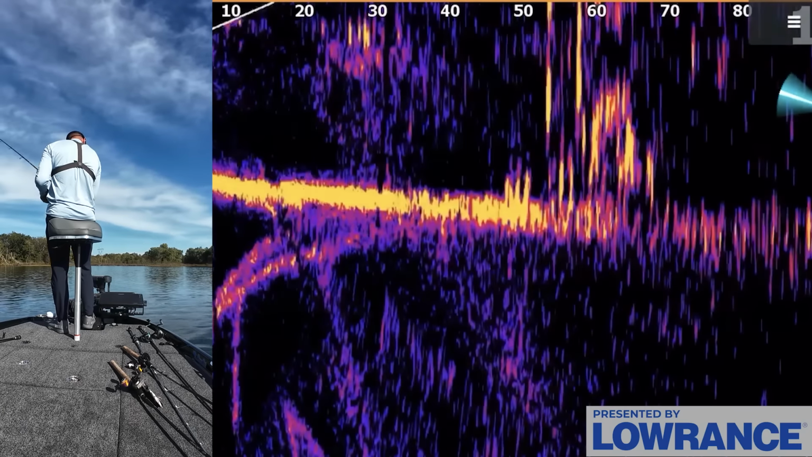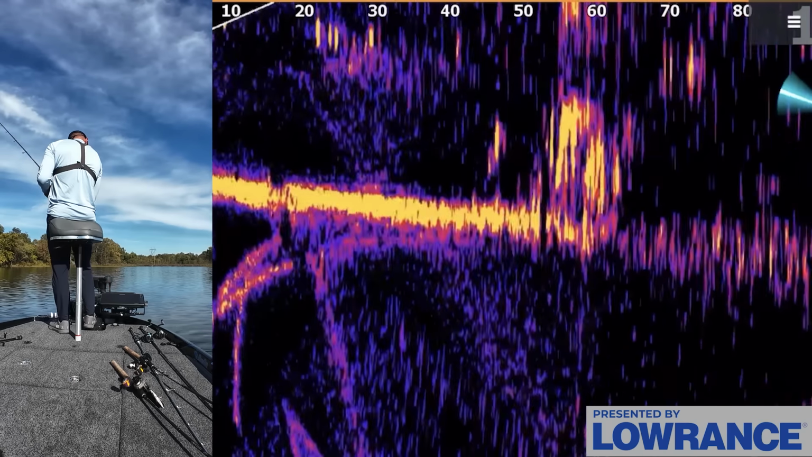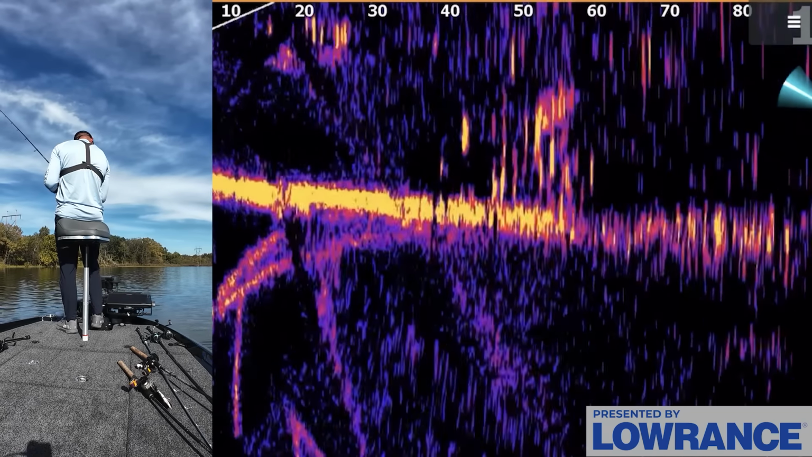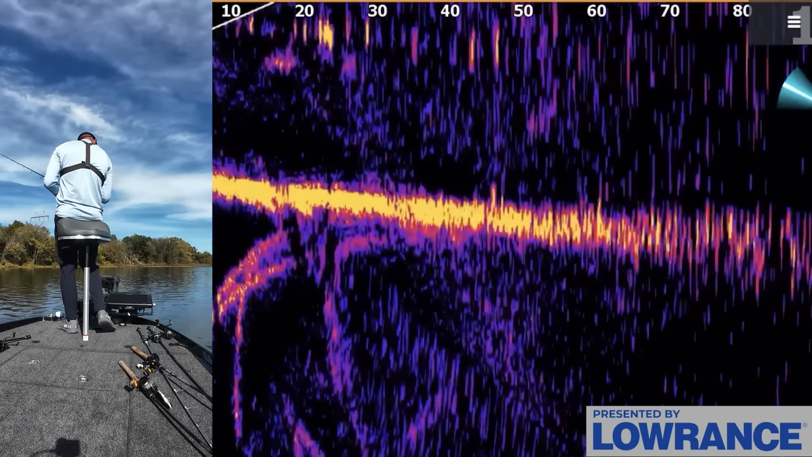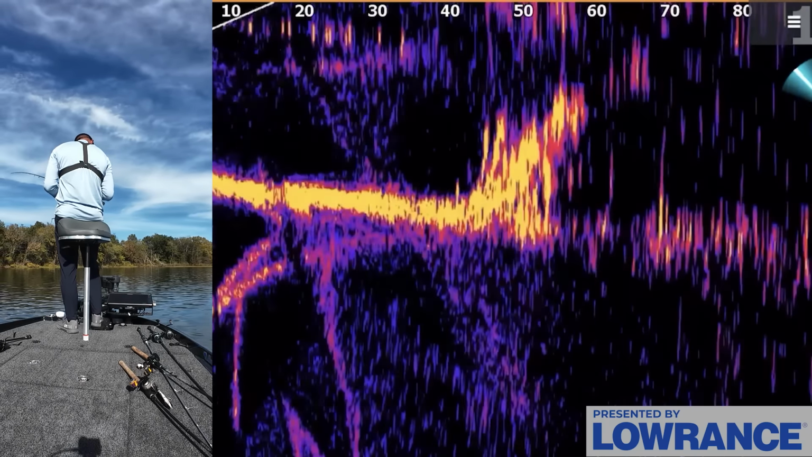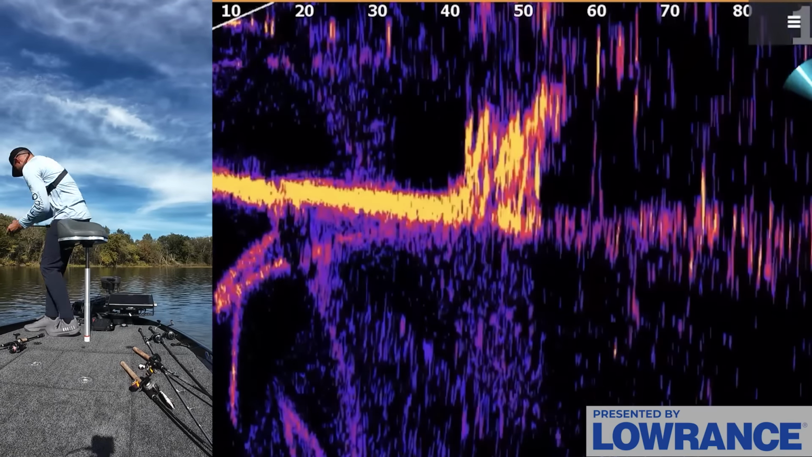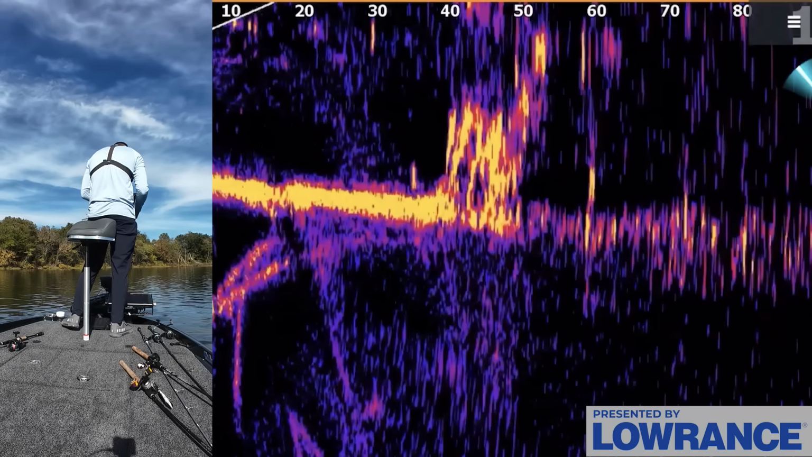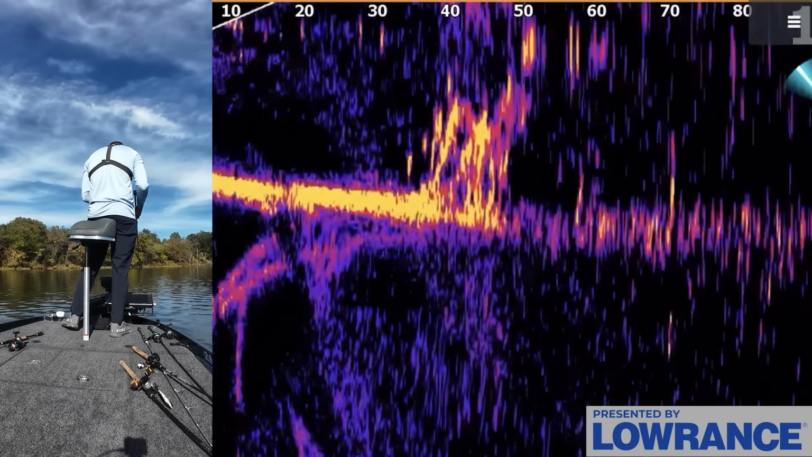Oh, they're like busting on the surface. Come get it, fish. Come on, it's right there, 40 feet. 5 or 6 of them looking at it. Didn't want it. Hover rig, maybe? Or to keep the thing high. Any of you guys want it?